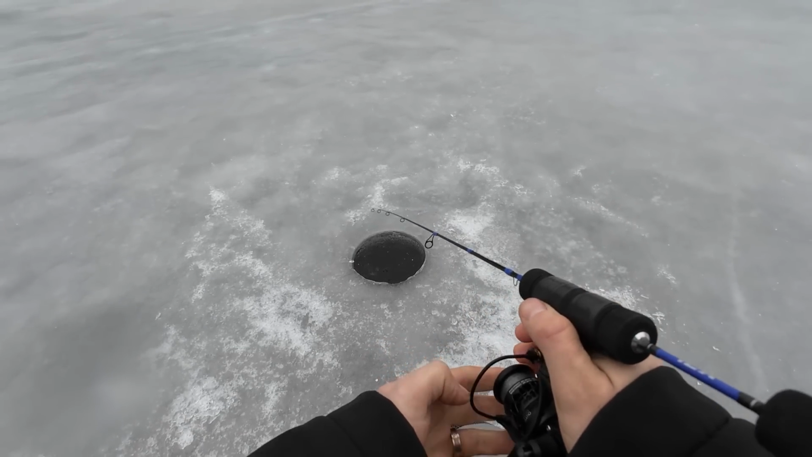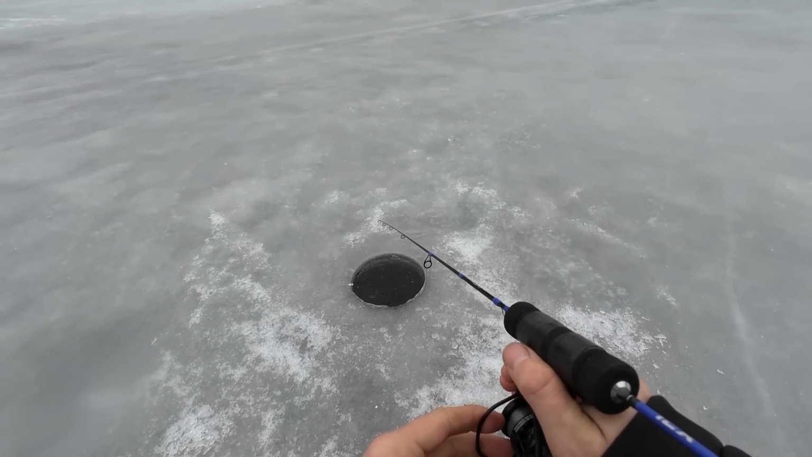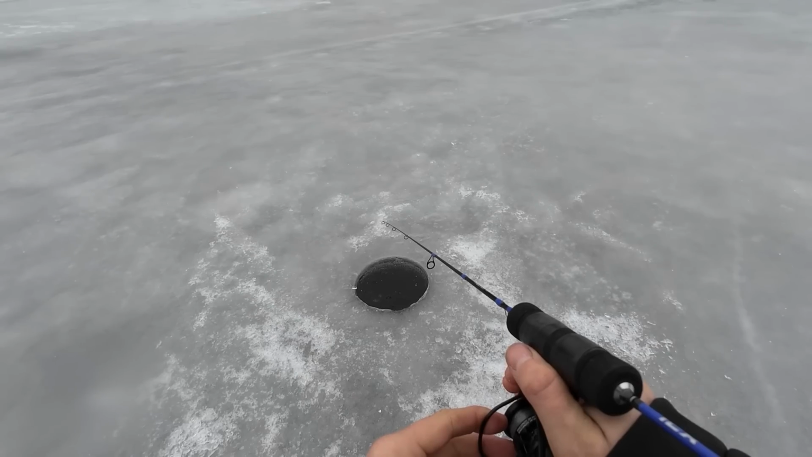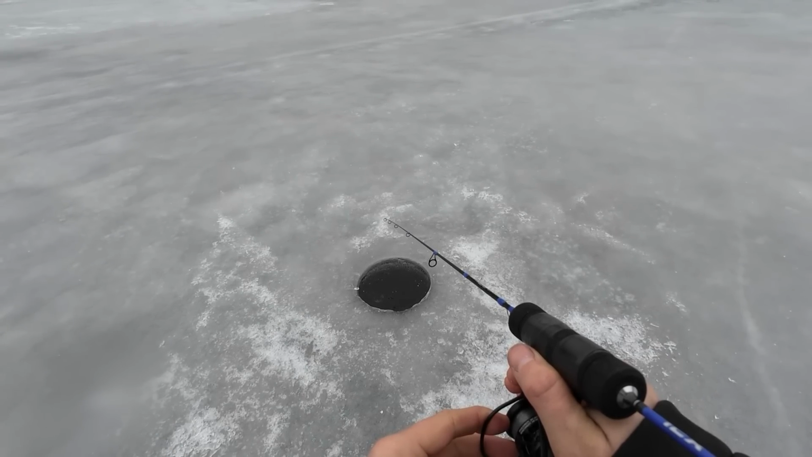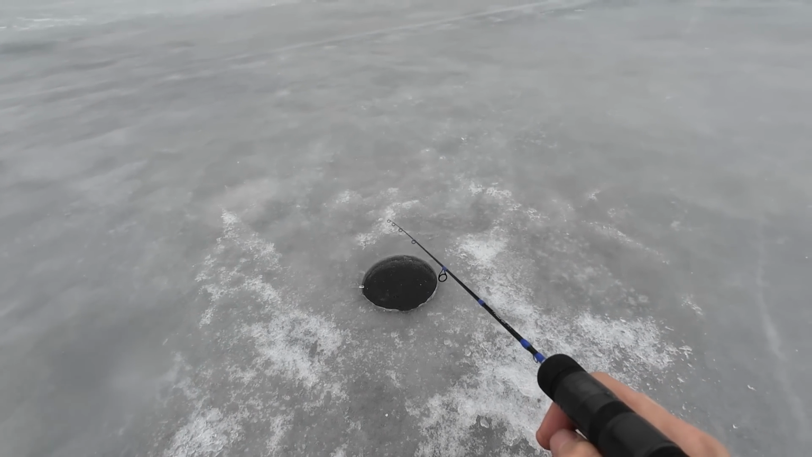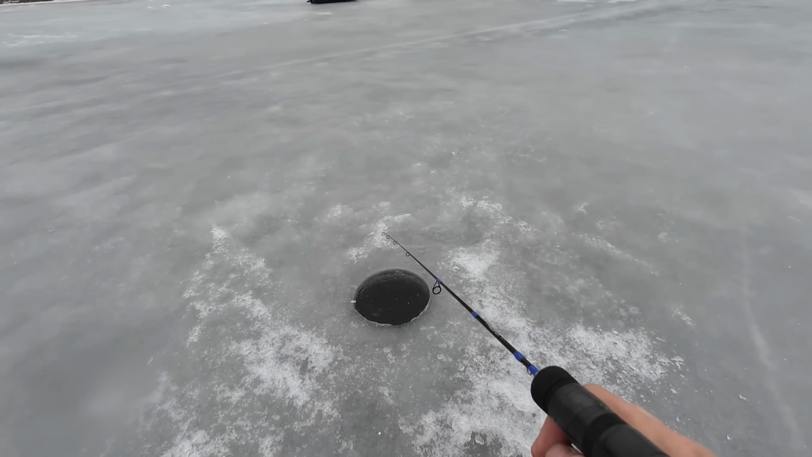Down to the bottom, jig, jig, jig, jig, hold it still. They might not even be here. Oh, no, there's a bite. Jig, jig, jig. Come on. Woo! Oh, I missed him. He's still down there. Come on, hit it again.